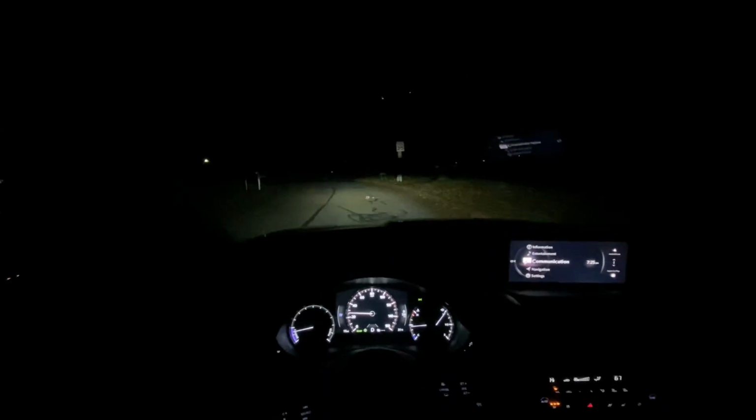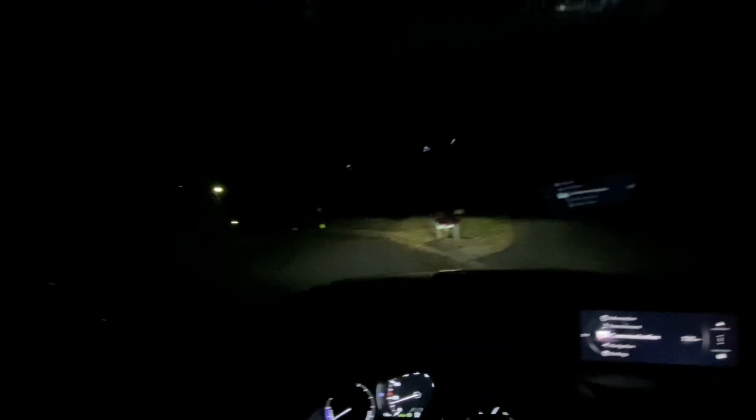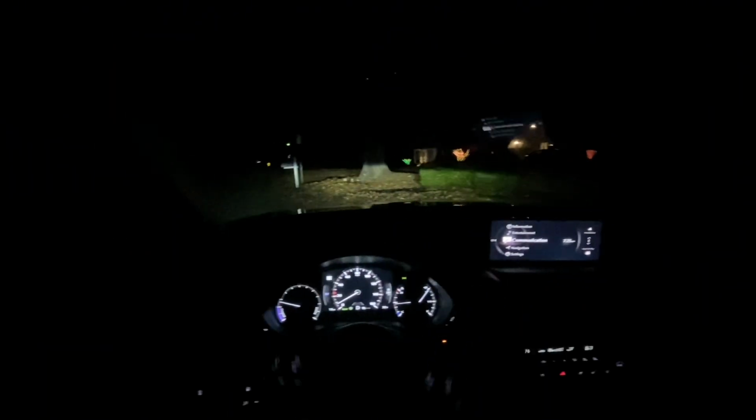And I know the XSE versions have their own steering setup, and it's supposed to be sportier, and the suspension is a little bit stiffer, but it still doesn't hold a candle to the CX-50. Really don't know why they didn't put a 360 camera, but again, I was nowhere around when that decision was made.